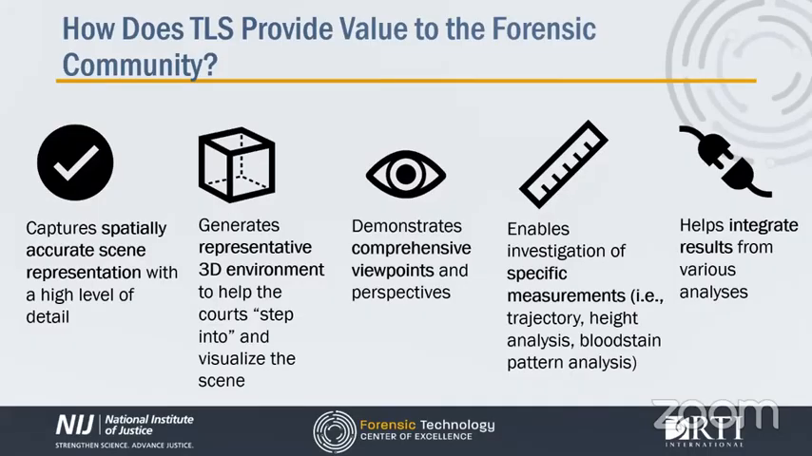You can put the viewer literally anywhere within the scene. You can show what a witness perspective could have been. You can also produce specific reconstruction measurements and enable the investigation of how that particular event interacted with the scene as a whole, as well as allow for the visualization of that event within the scene, in the example of a trajectory path. You can also integrate results from a variety of analyses. In fact, the 3D dataset can almost become the backbone to create a visual case file where all photographs and analysis are housed.